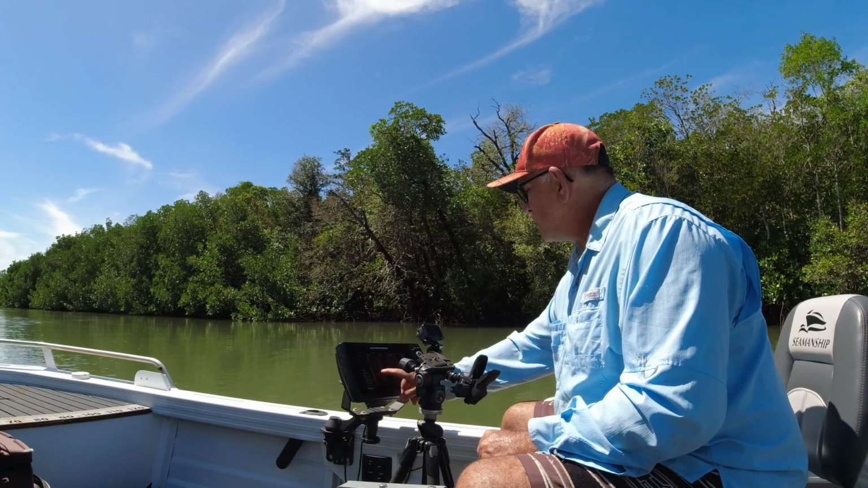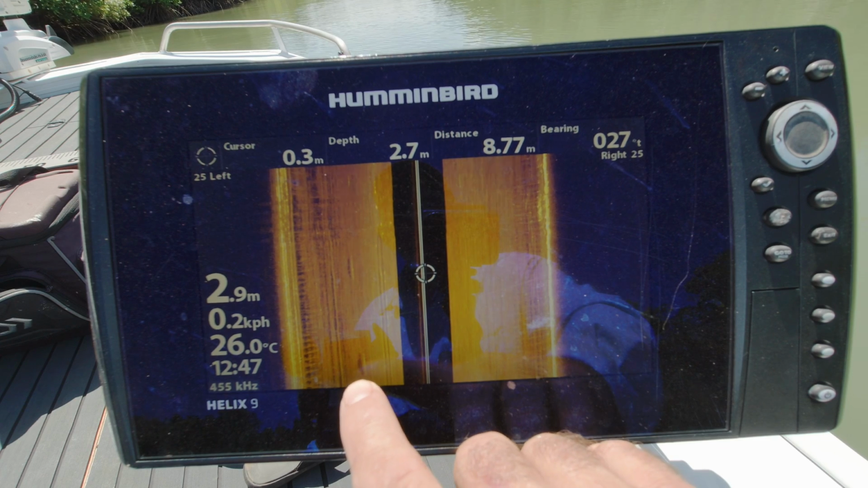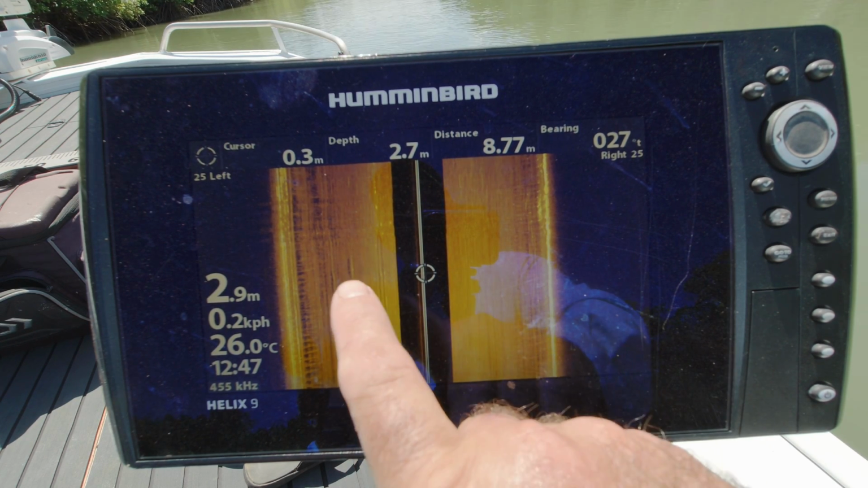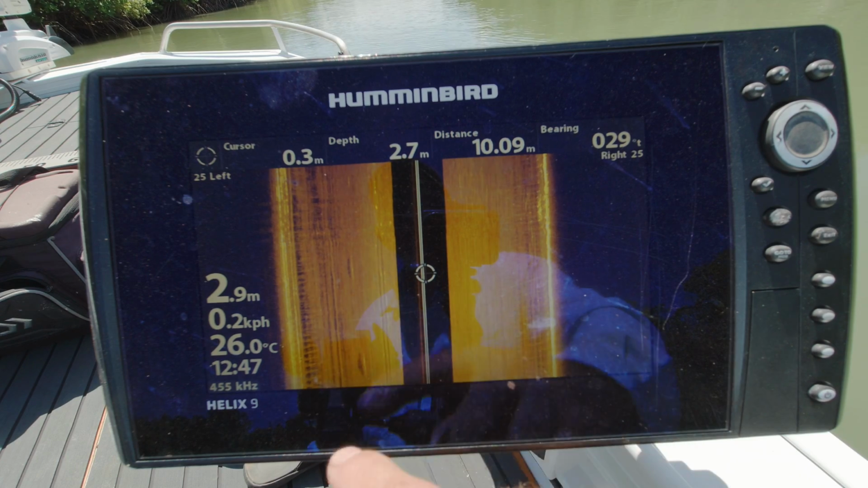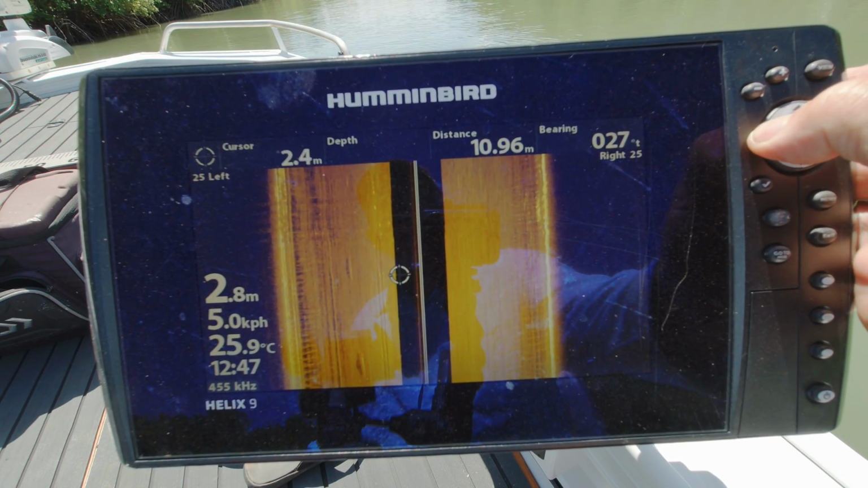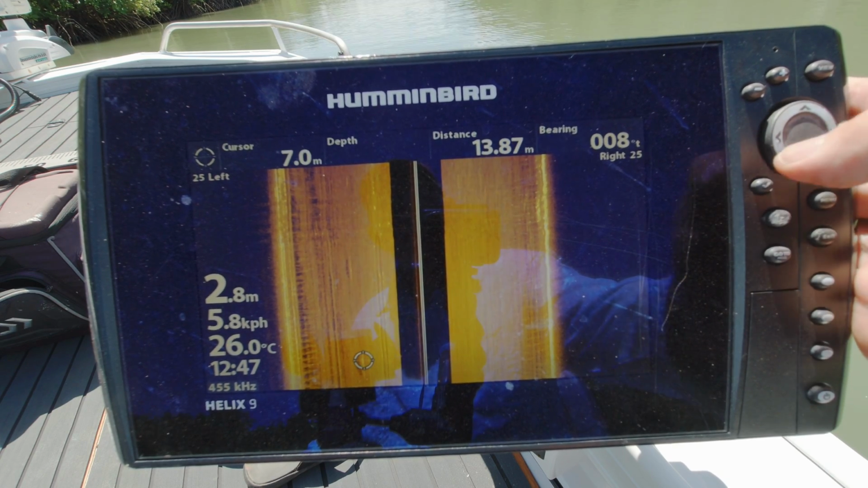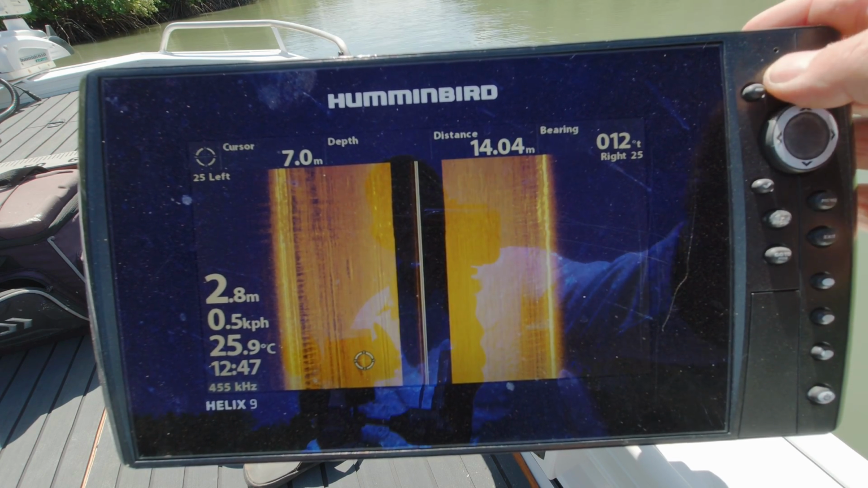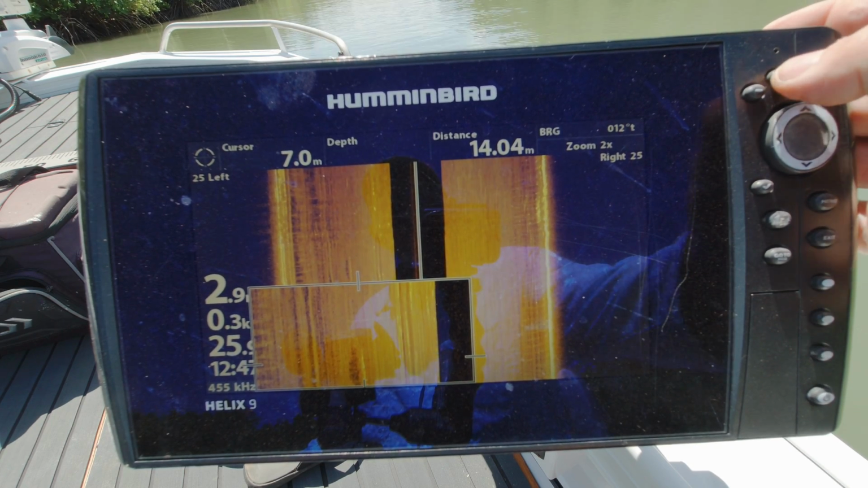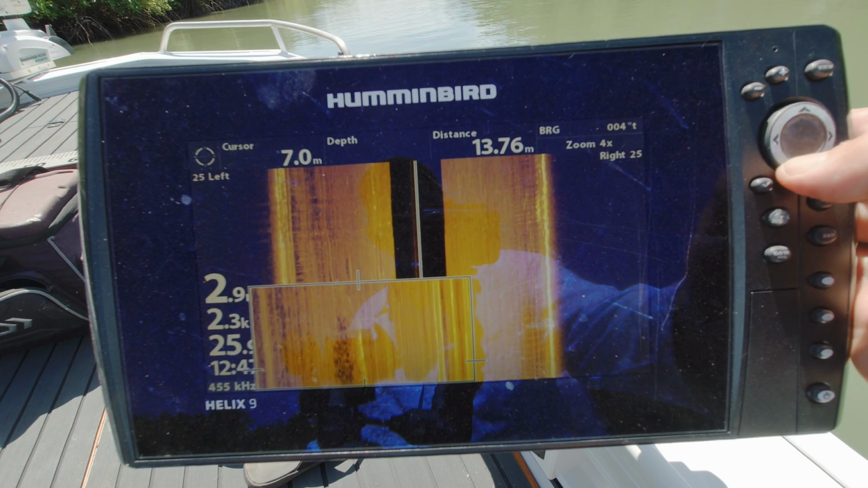I'll try not to repeat myself, but I've just frozen that for a sec because I've got a barramundi moving through the screen just here, and I can tell by the shadow and something behind him where the shadow doesn't really tell me exactly what it is. And as I move this cursor over, I can go straight over to where that barra is and hit zoom, and zoom it in twice and have a look at the shadows.